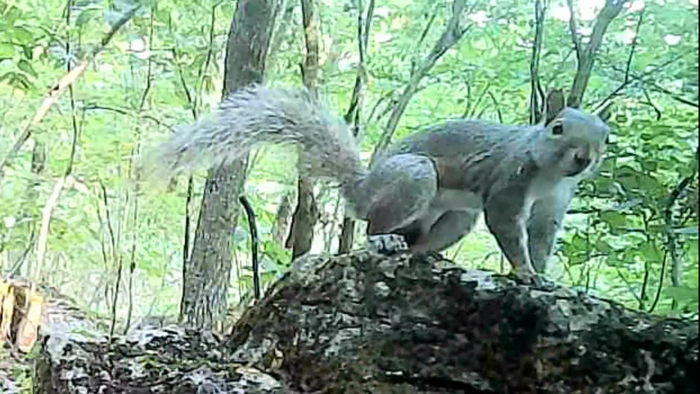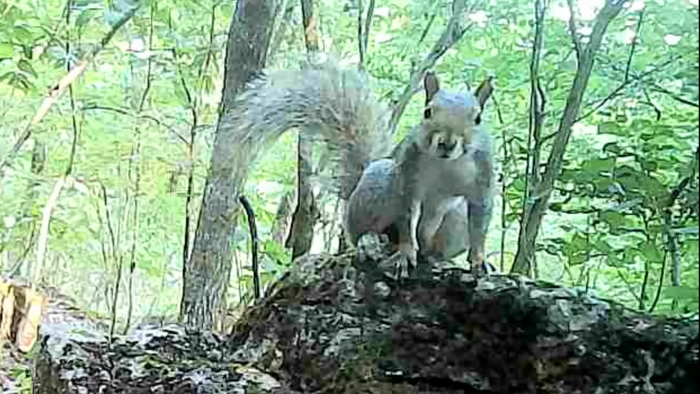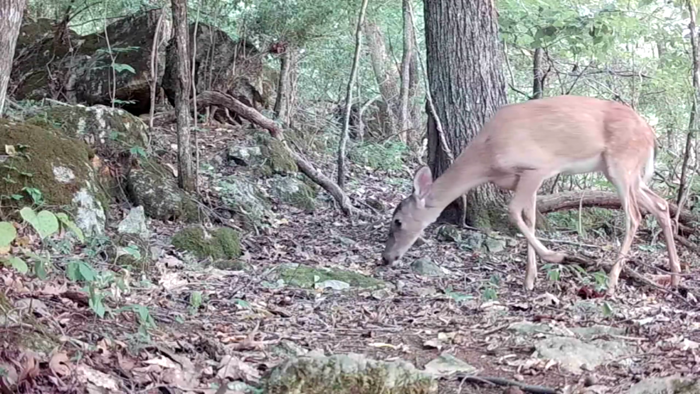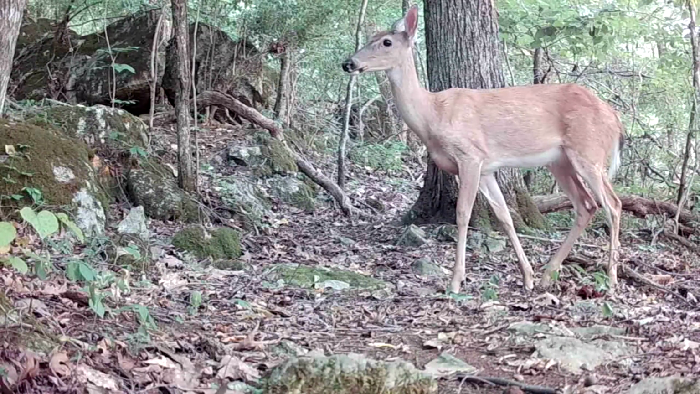And of course, there's old Ricky. He's always coming in this area. This is his favorite little spot, besides the rock motel. Hello, Ricky. And out the tree, a young doe browsing through.